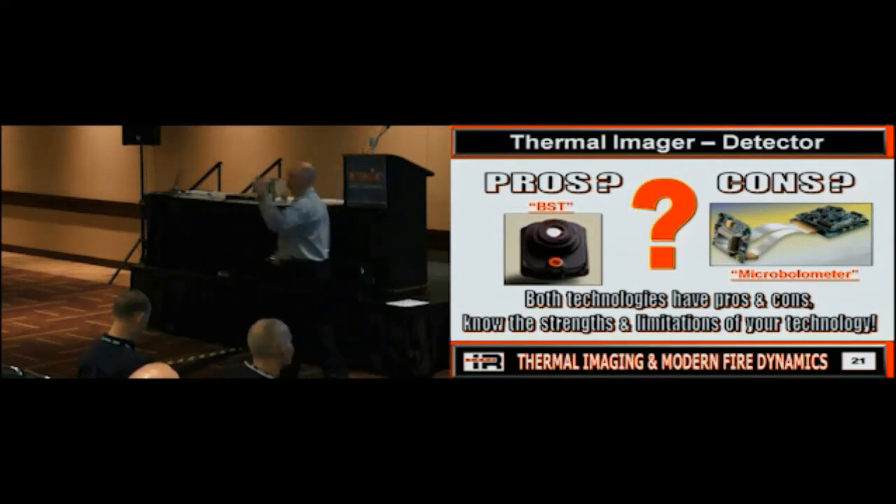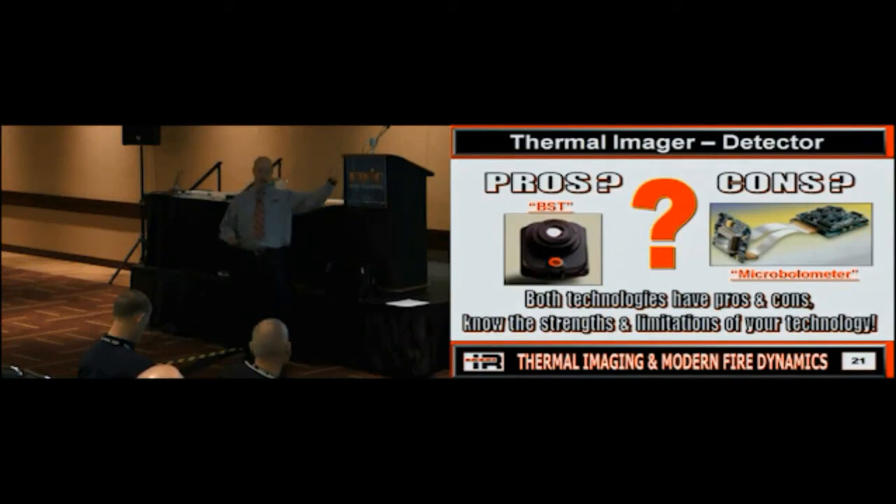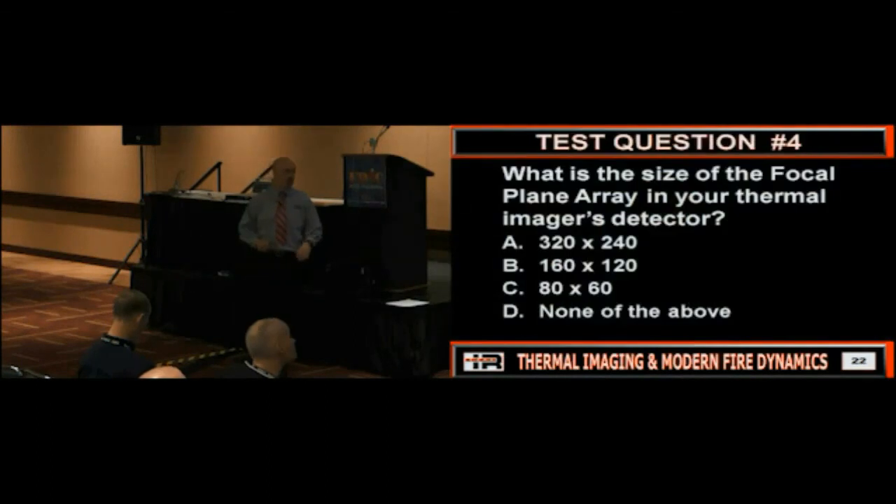Okay? You know, they're going to tell you the pros. They're not going to tell you what? The cons. Everything has pros and cons. And like I said, anybody tells you otherwise, they don't have the story. So when you get back, one of the keys is for you to figure out what the pros and cons of your thermal imager are. Obviously, use the pros and avoid the cons, right? Okay, so that's what we're going to try to do.